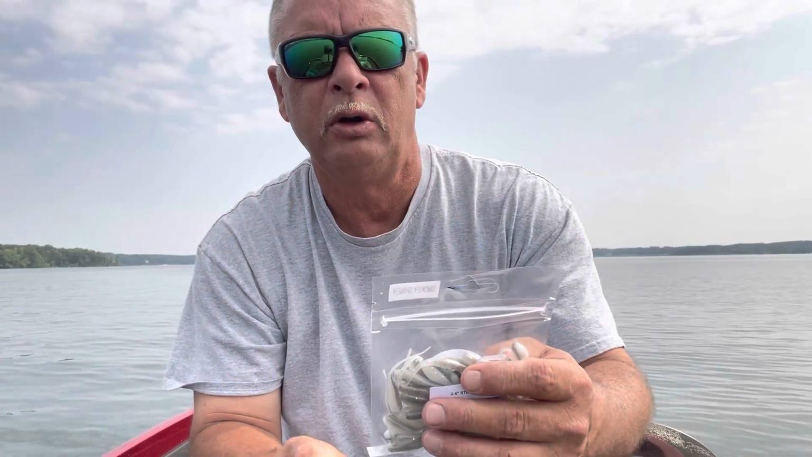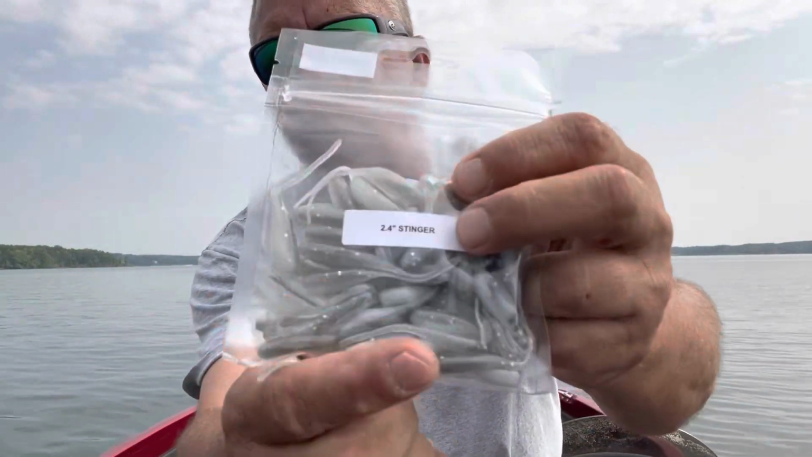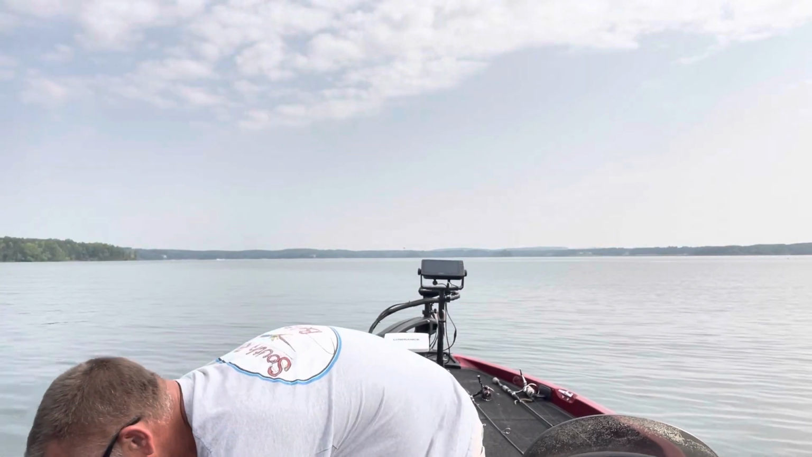Oh, here's what that is. Yeah, it's called Smoky Shiner, the 2.4 Stinger. See right here in the back it says 2.4 Stinger. It's a little brighter for this clear water. We'll try it to see what it looks like.